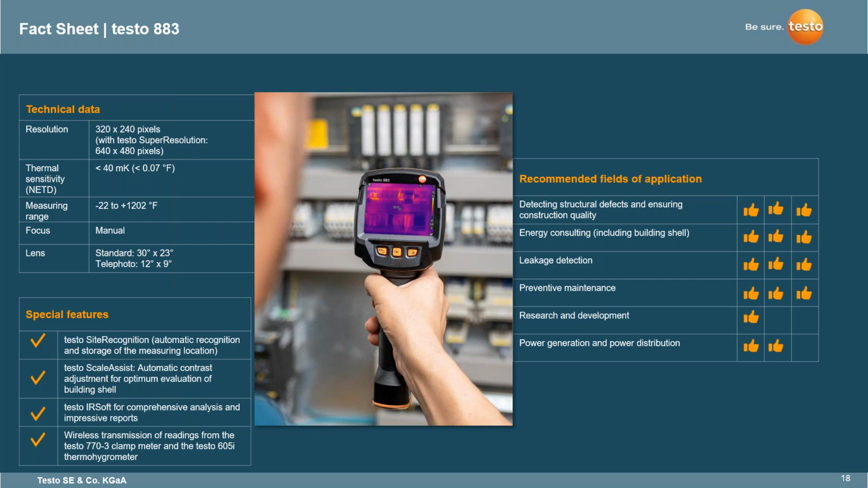Some of the special features they have is Testo's site recognition, which we will get to in a little bit here. Testo's site recognition is automatic recognition and storage of measuring locations. Actually a pretty unique feature when it comes to planning out your inspection routes and using barcodes to have if you're constantly doing inspections. The scale assist is the automatic contrast adjustment for the optimal evaluation of a building shell, more on the building side of things, but this gives you an idea of the different scales that are used.